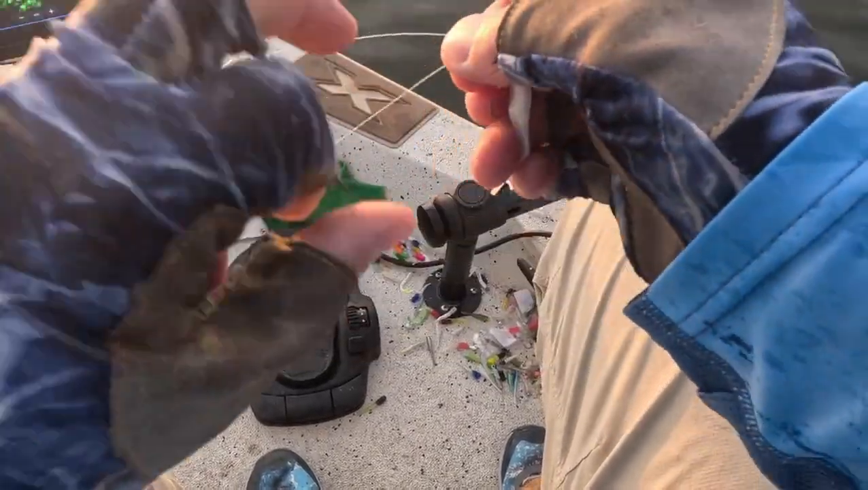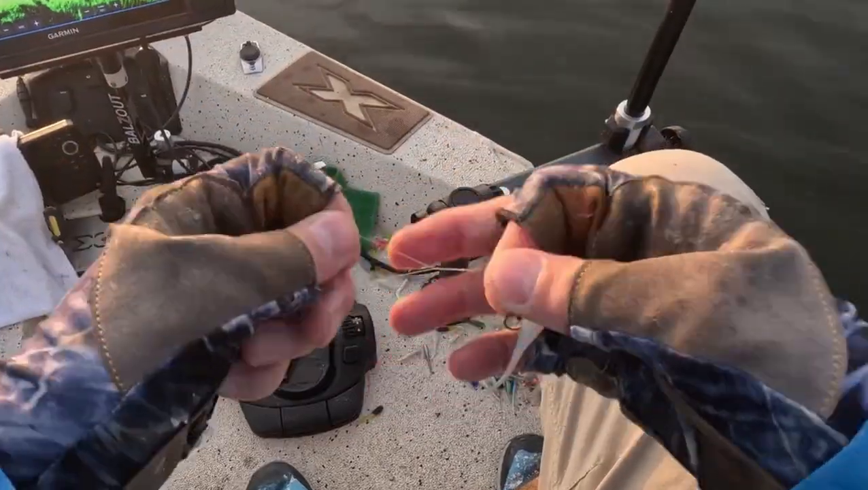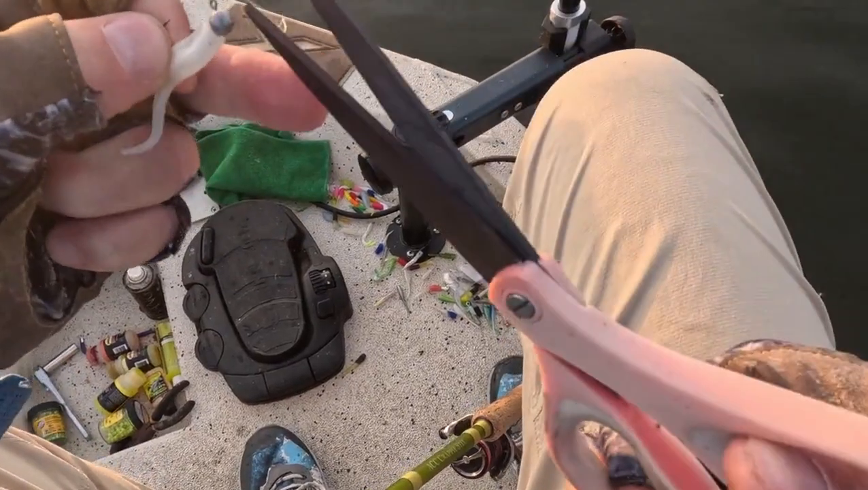I use the improved clinch knot. It's one of the best knots there is, in my opinion, for monofilament. It's easy to tie, and it really works well.